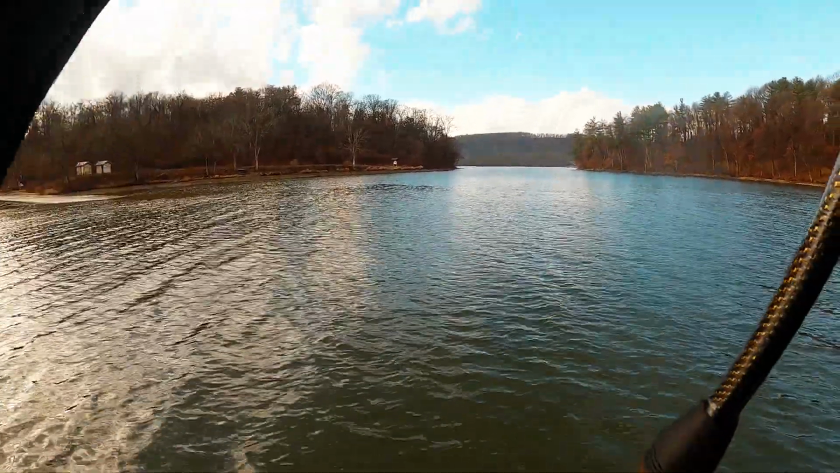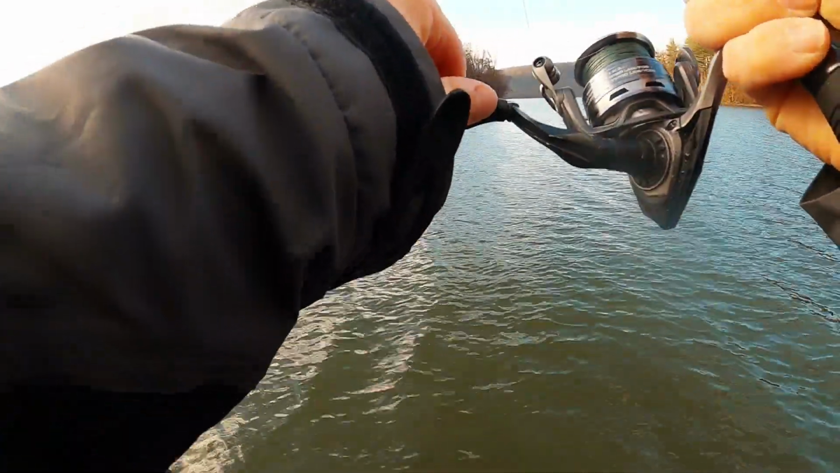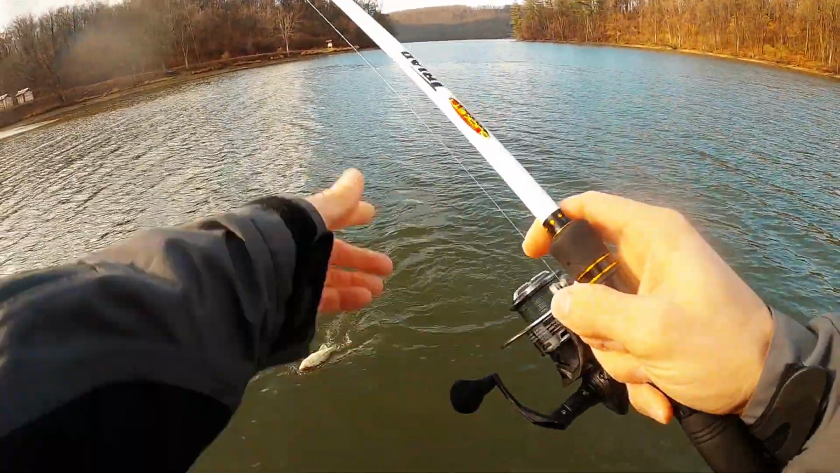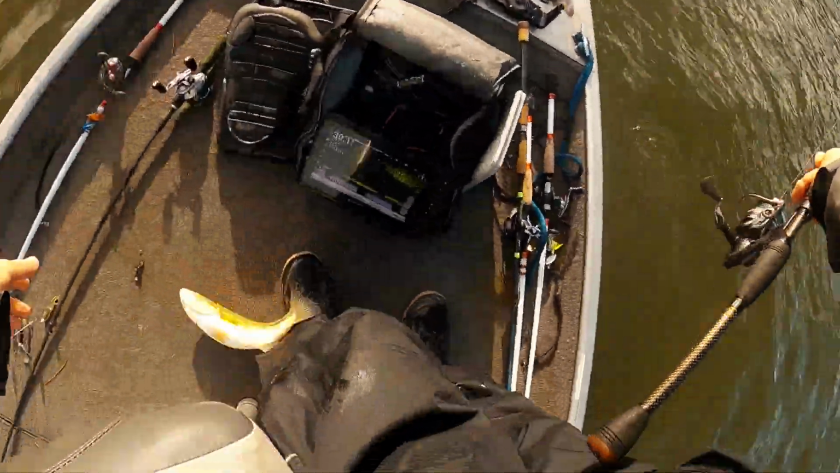There he is. Largemouth. Man. I guess you could call that a fair hook. Gosh.